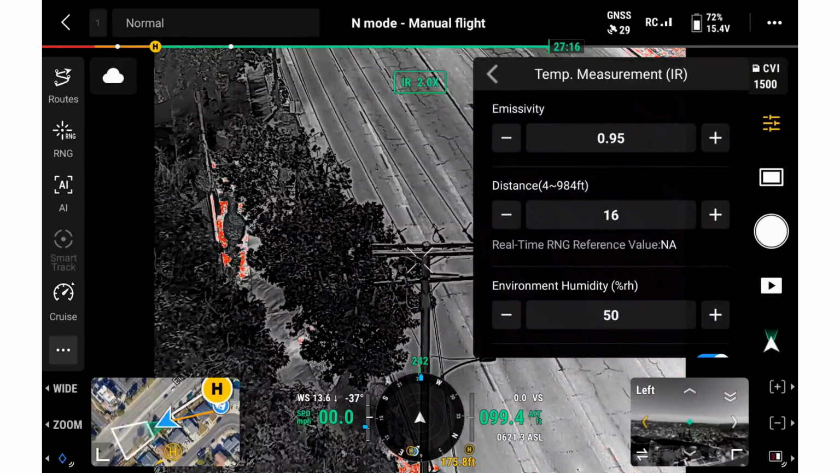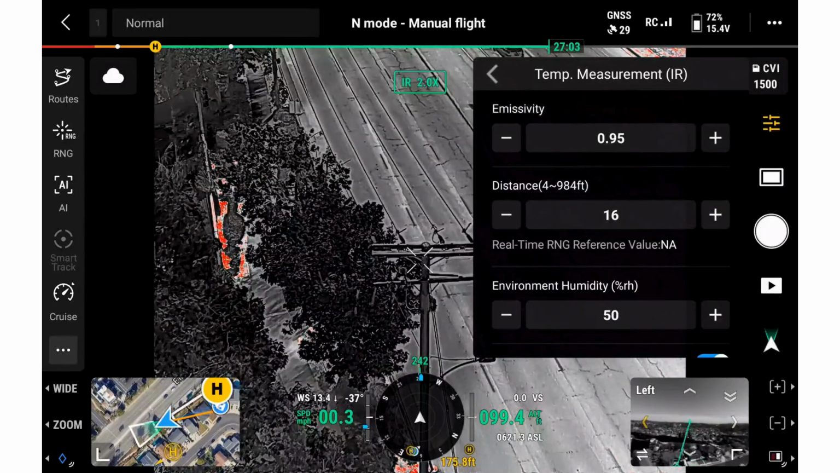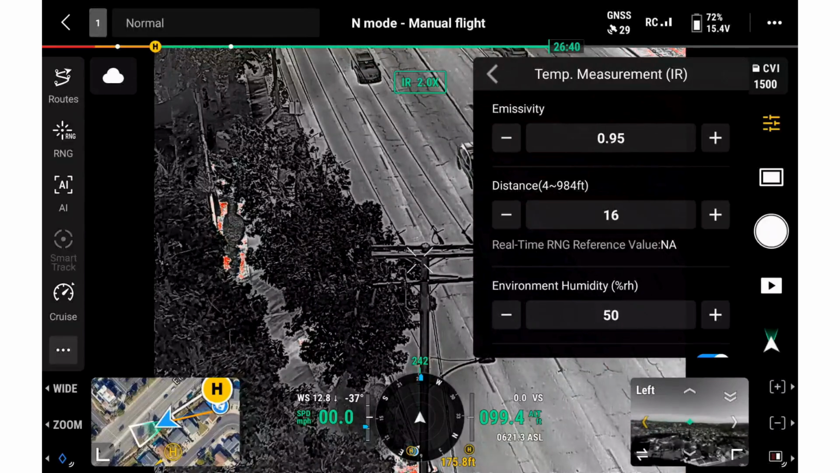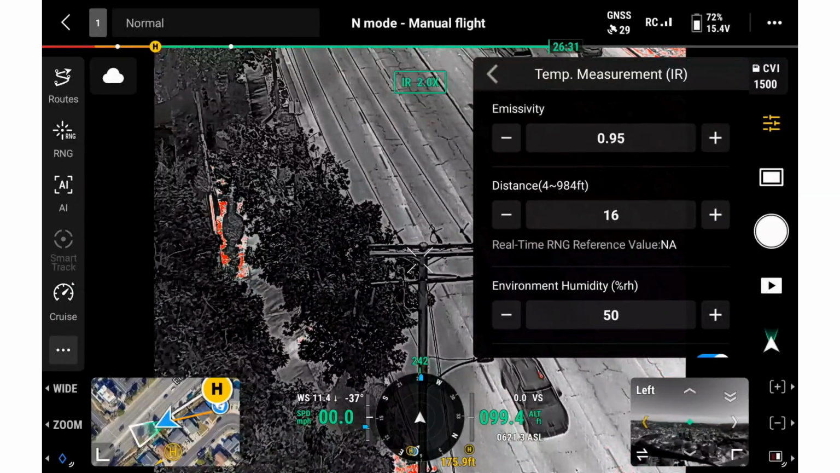Humidity. This is the air humidity. The default is 50%, which is fine in most cases. Change it if it is very dry or very humid, foggy, or rainy. Environment temperature. This is the outside temperature. I would usually leave it on auto unless there's something wrong.